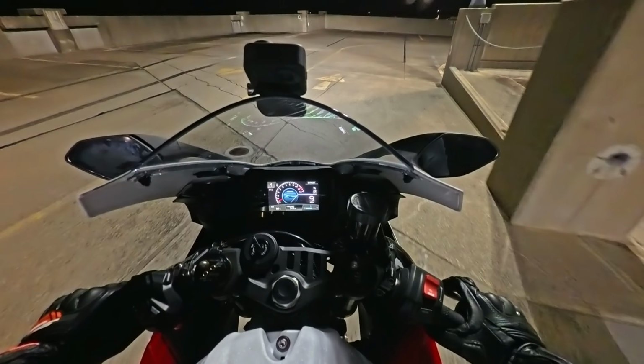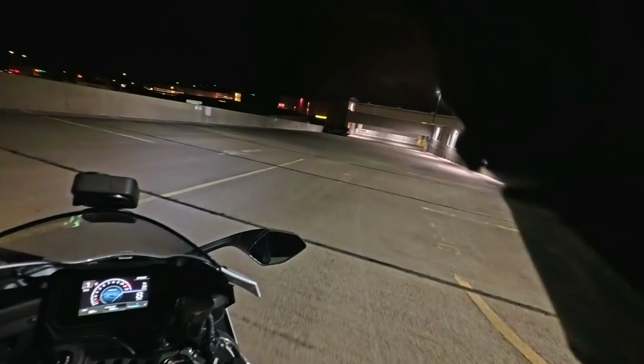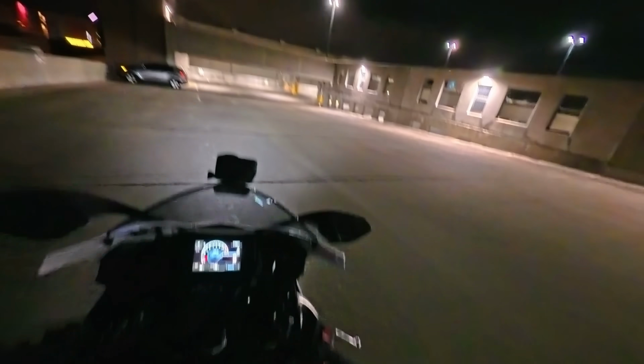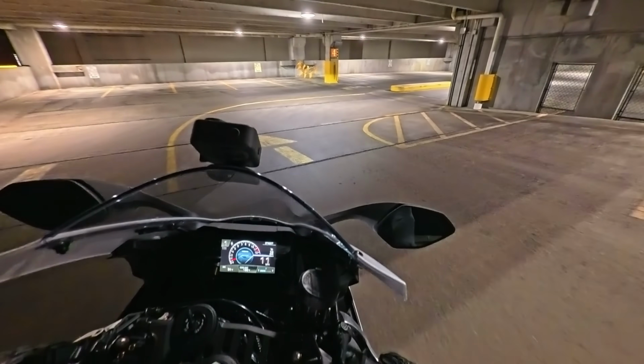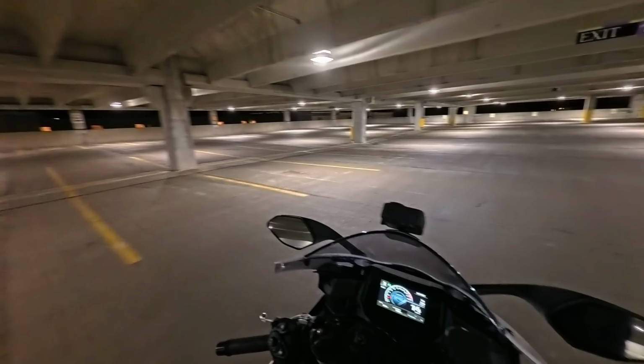Why wouldn't I? So this is something that got cut out of my R9 reveal video when I was talking about it. You guys couldn't really hear it because the mic was so stifled, but I had to cut it out because the microphone got destroyed. But check out this rear brake. That is full force of the rear brake, dude. It is doing nothing for stopping power. I think I did a really good job adequately explaining why Yamaha brakes are just bad.